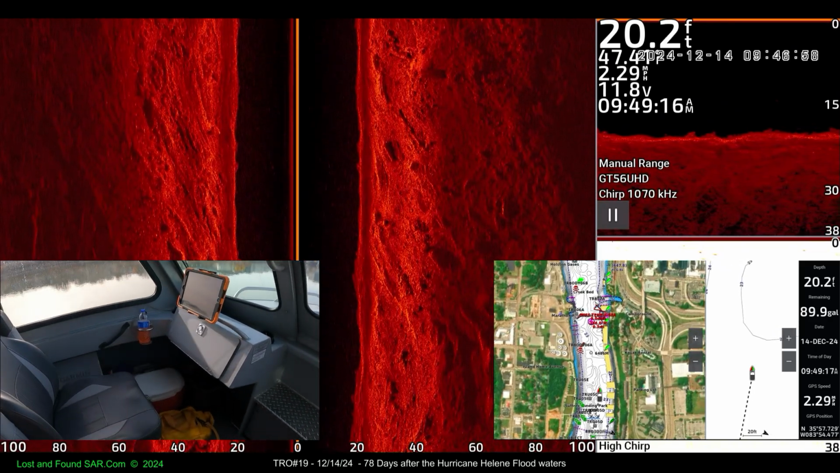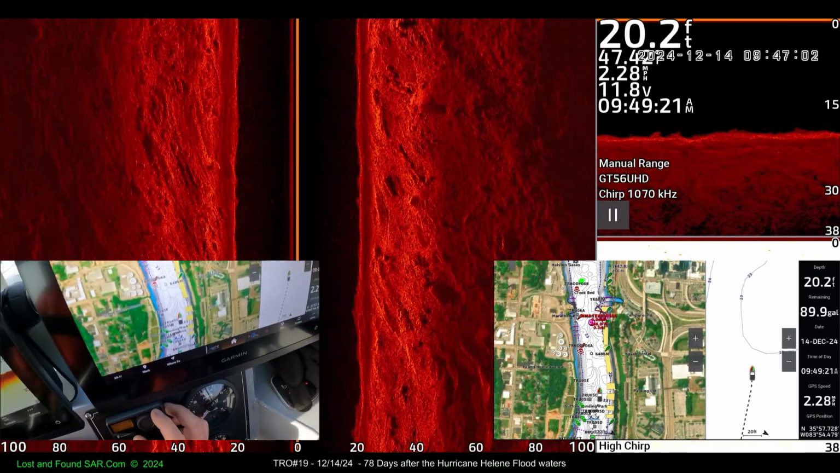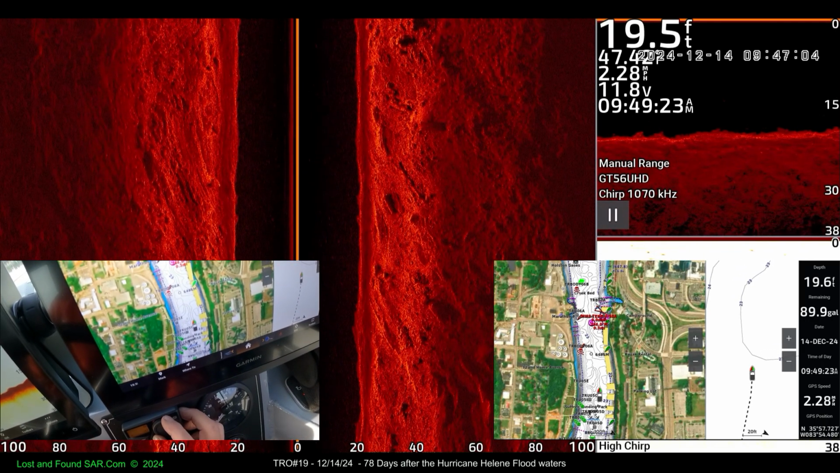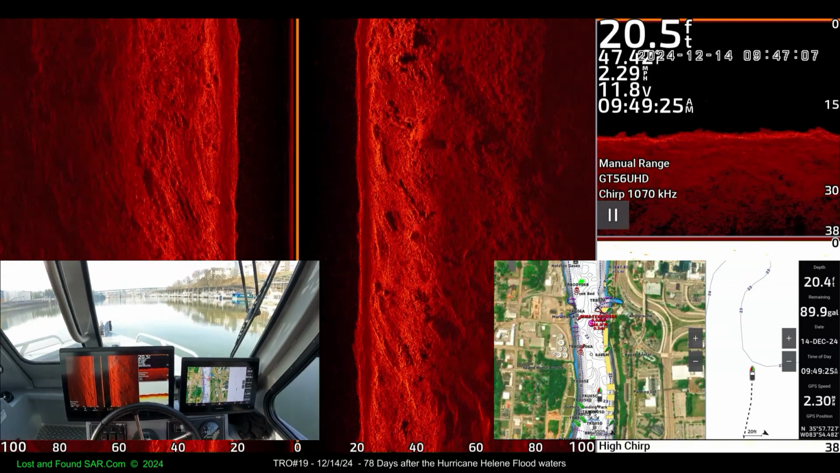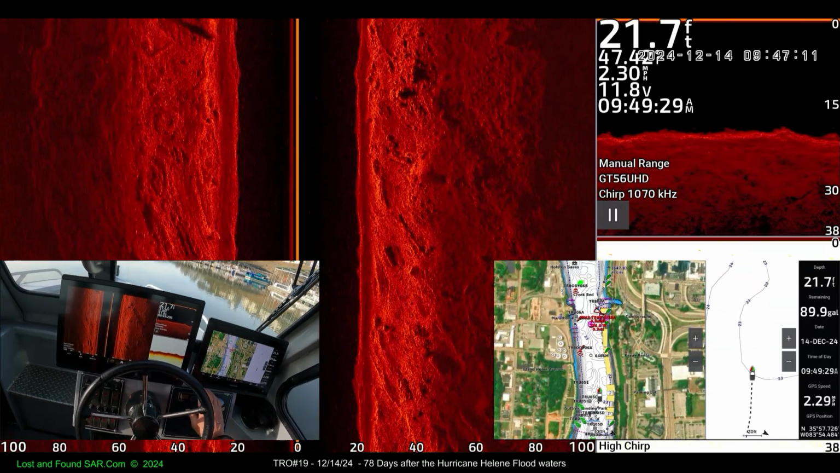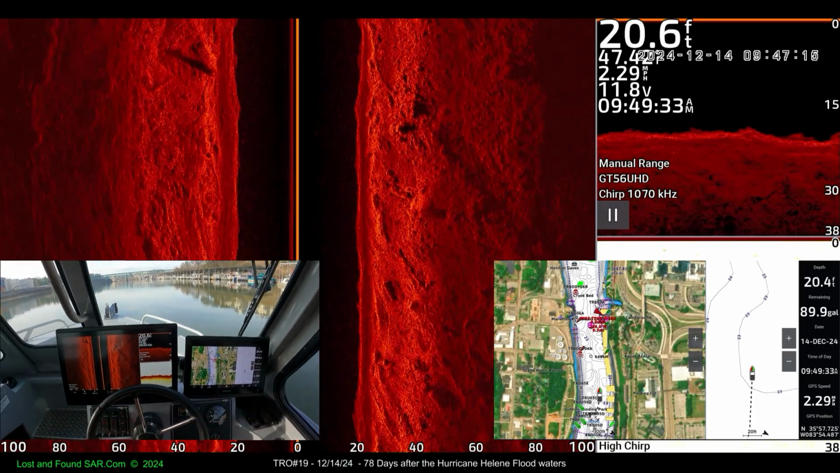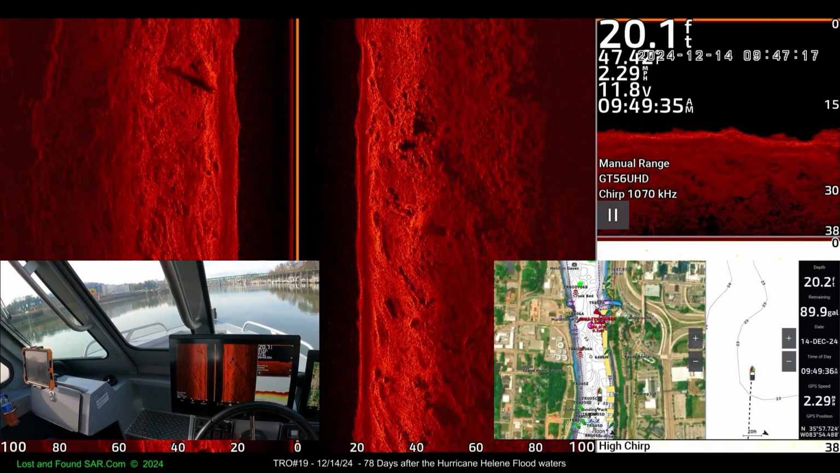Got our heater on. It was 52 in here when we started out, 74 right now it says. It doesn't mean much, because this thermostat's mounted to this aluminum plate, so we're getting some conductive effects from that.